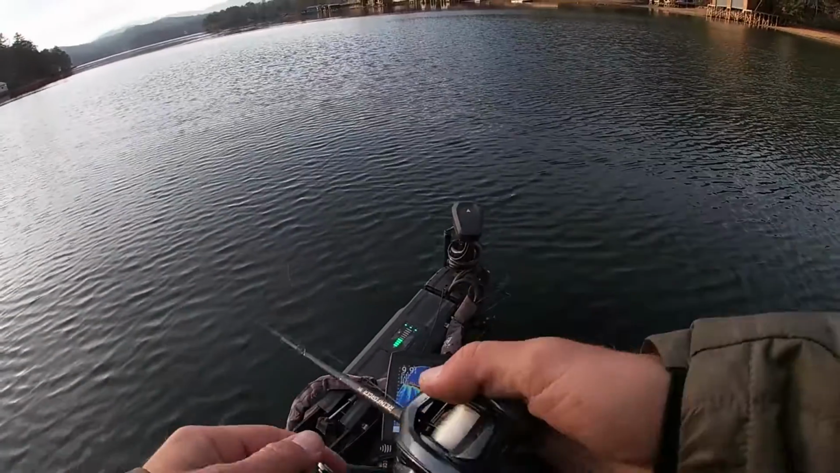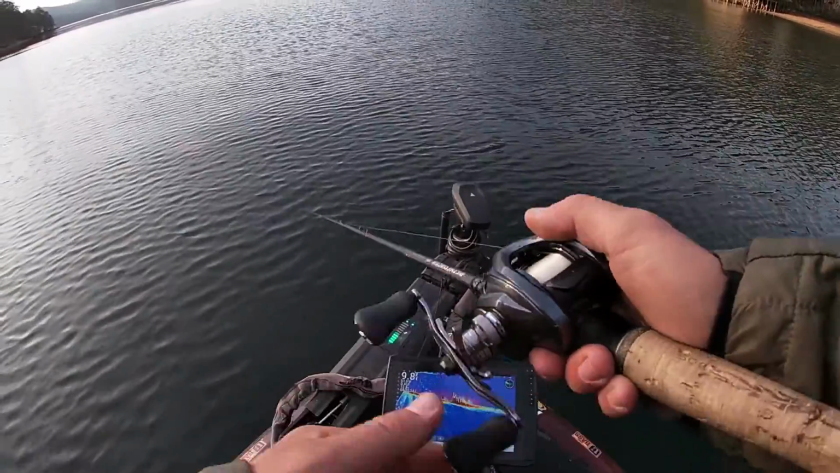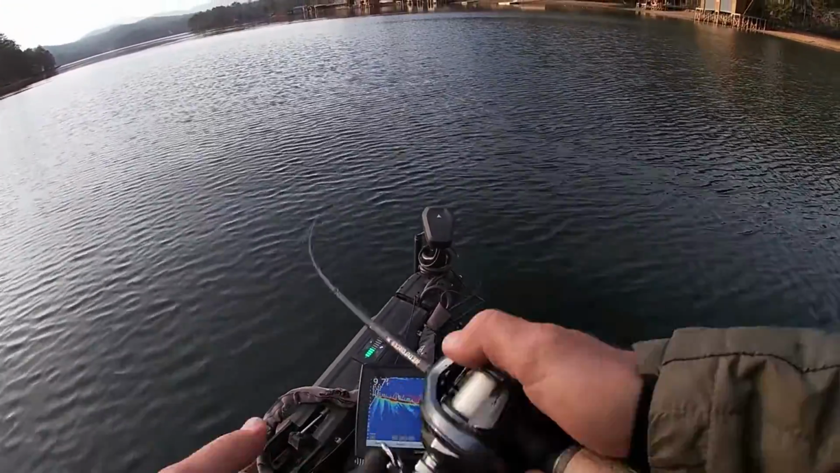And that's really been a player with forward-facing sonar. And don't worry, you guys that don't have forward-facing sonar, I'm going to talk about how to fish a jerkbait without forward-facing sonar, but I'm going to stick with how to utilize it more with forward-facing sonar to begin with.